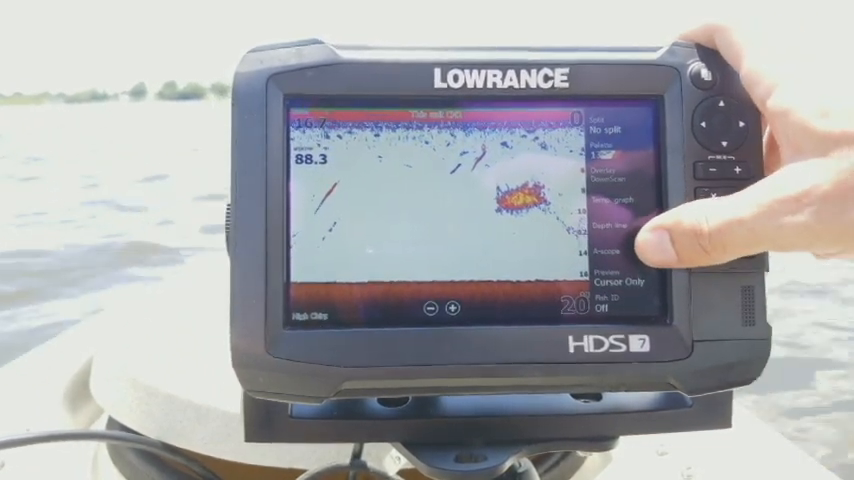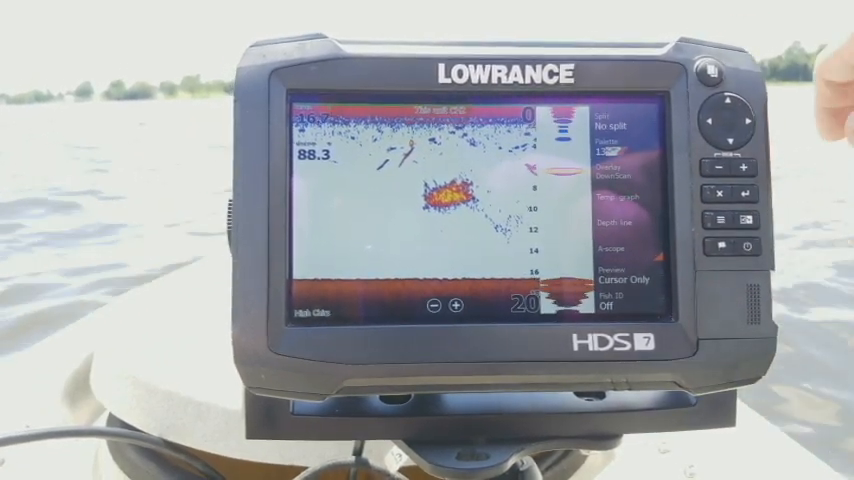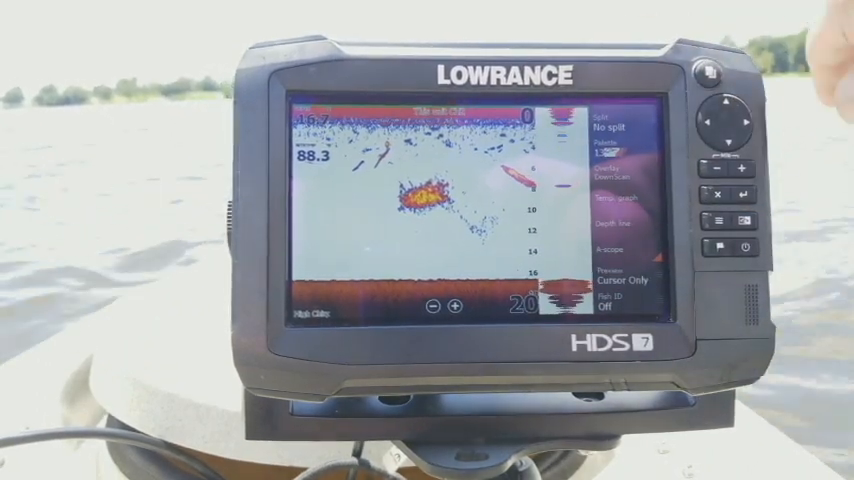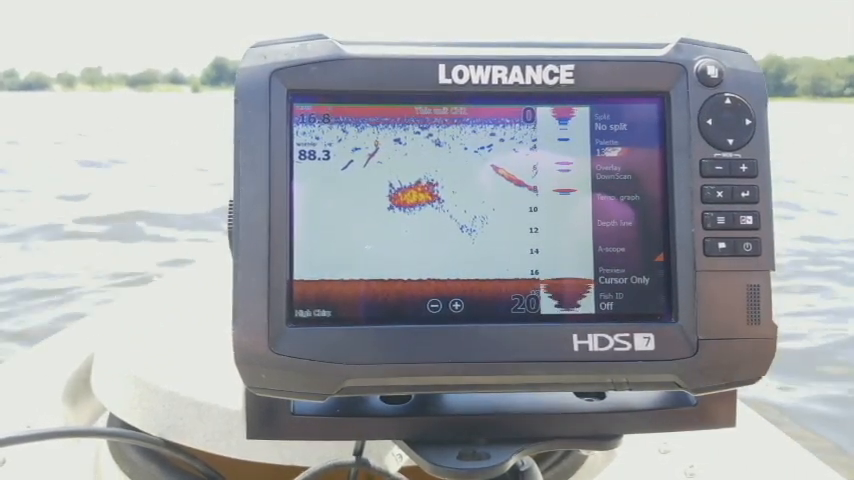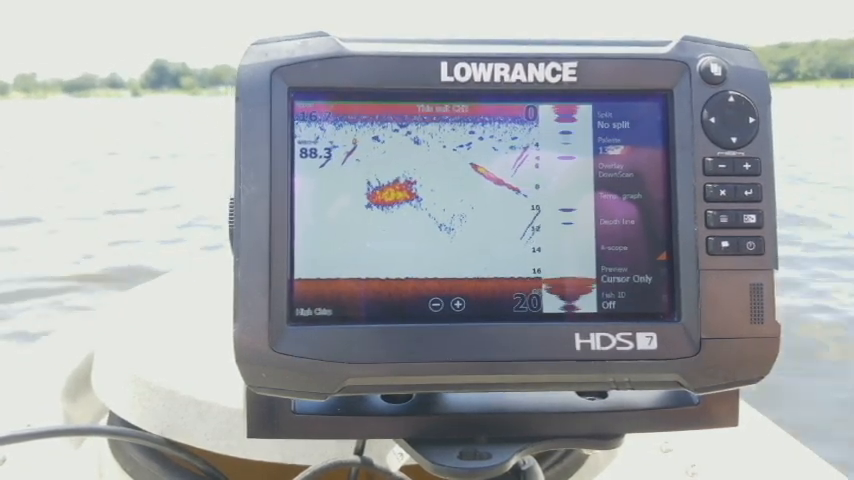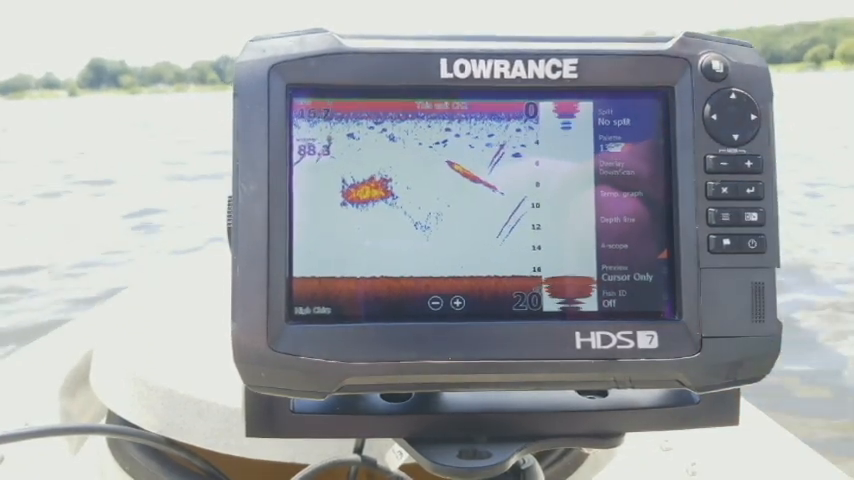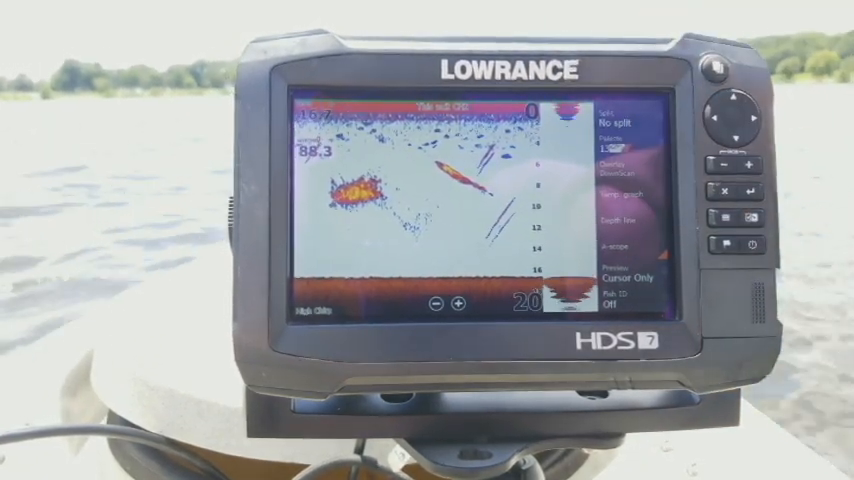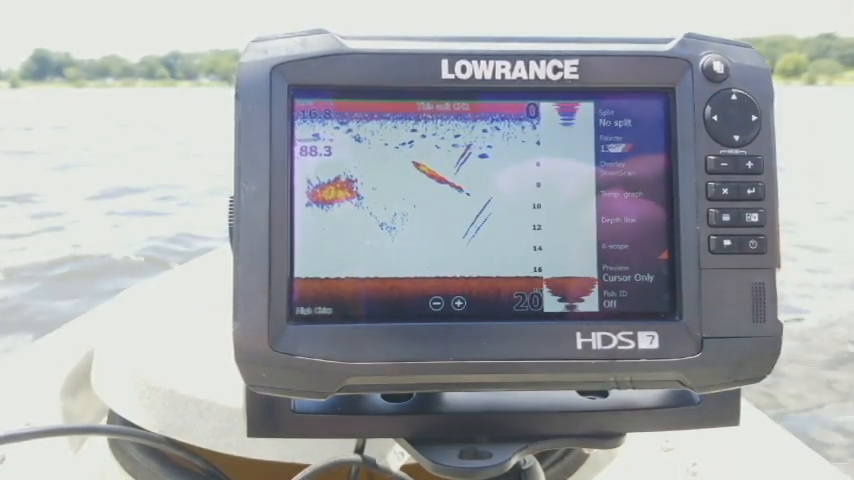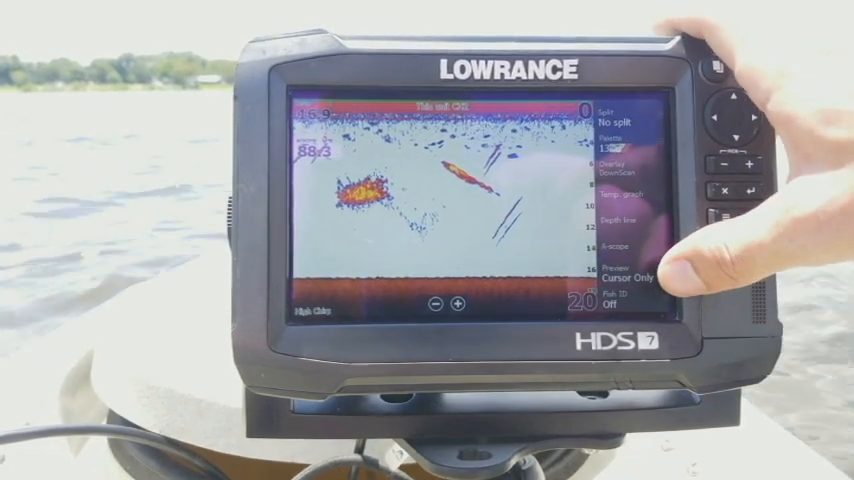Now scrolling up here, now we have our A scope, which is our amplitude scope. Now all this really is a vertical flasher that you get on the screen here. I don't really care for this one. I feel like it just kind of uses up space on your screen that otherwise could be used for viewing your sonar. But you know, some people might like that. They might be able to see, like I said, it's kind of like a vertical flasher, so they can just quickly see where things are popping up on the screen as they're being seen. So I'm going to turn that off.